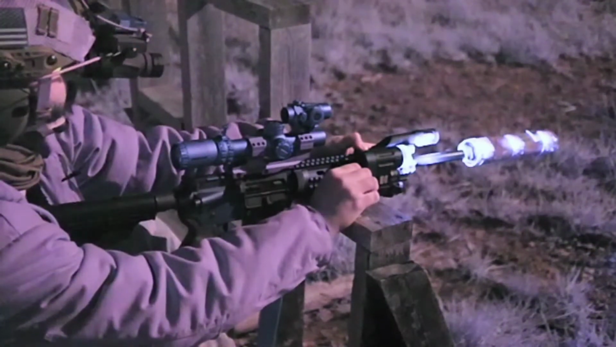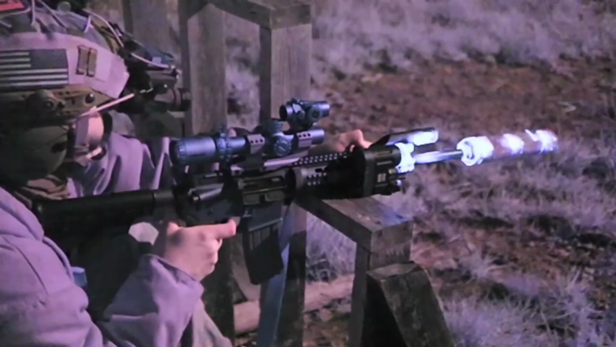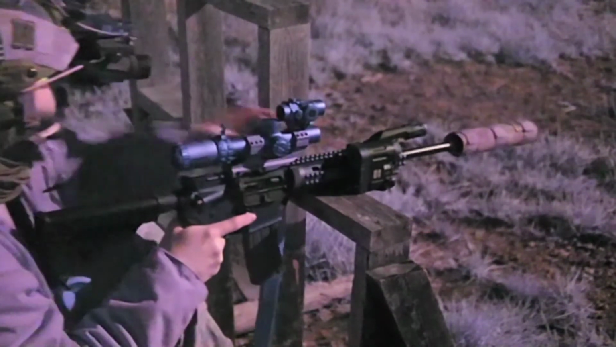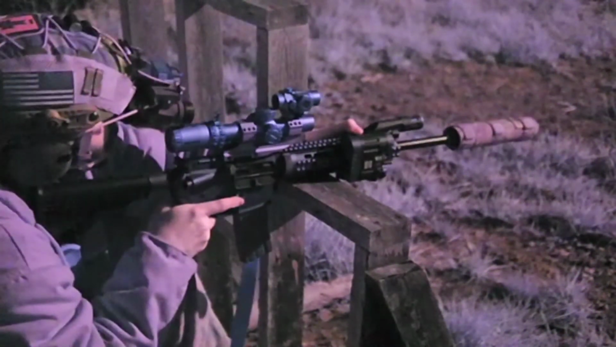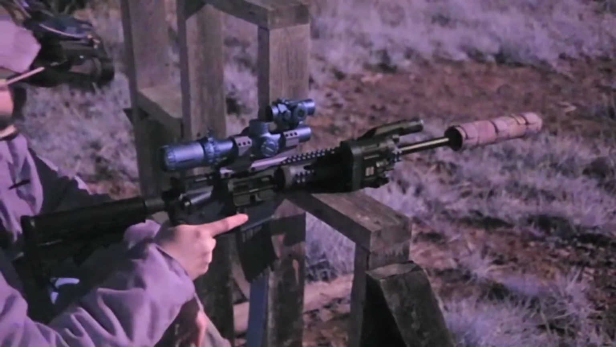I'll turn it back on to the visible laser. Alright. And then red dot only. Okay.